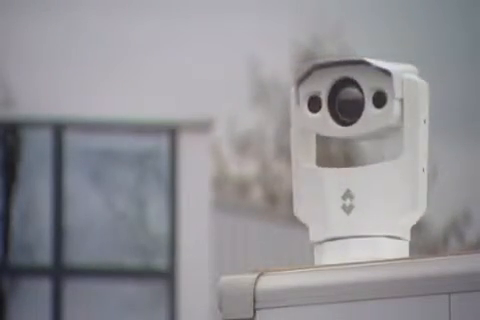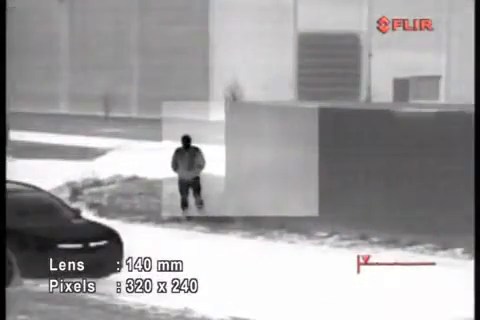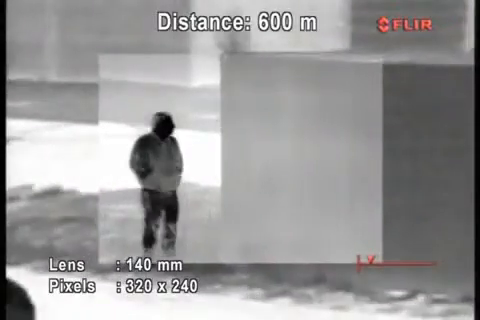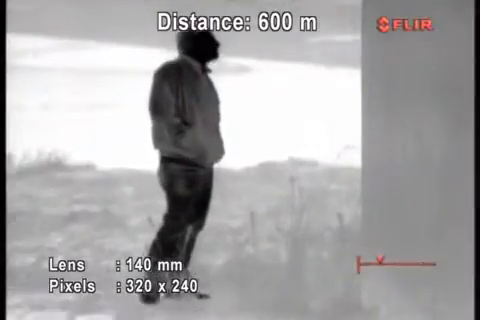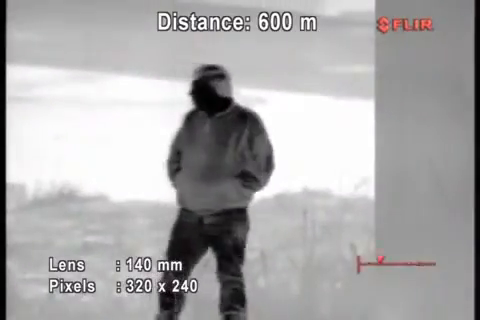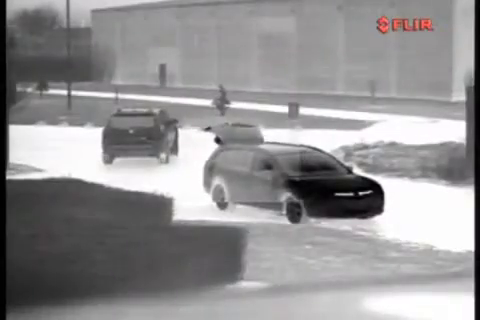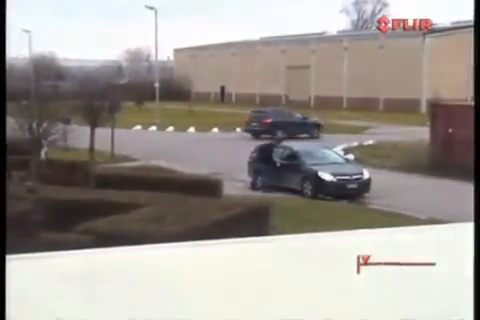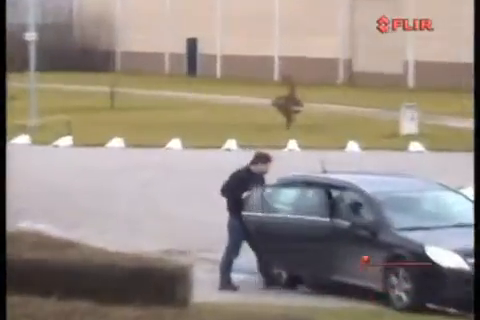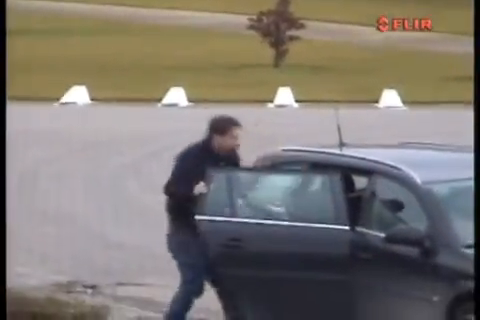Thanks to the two independent thermal imaging cameras, the PTZ35x140MS is equipped with a continuous zoom on the thermal image. The PTZ35x140MS also features a daylight low-light camera. It gives you additional information and identification when conditions permit.